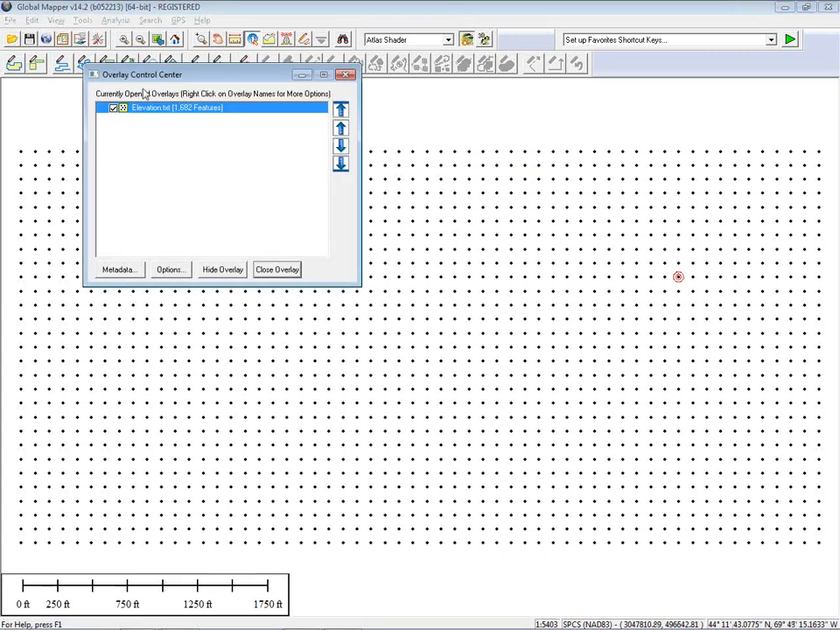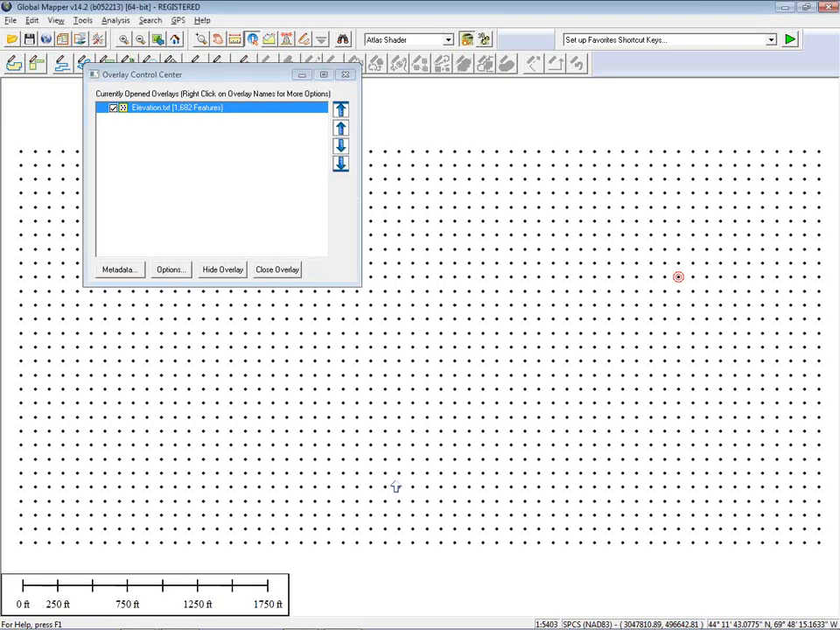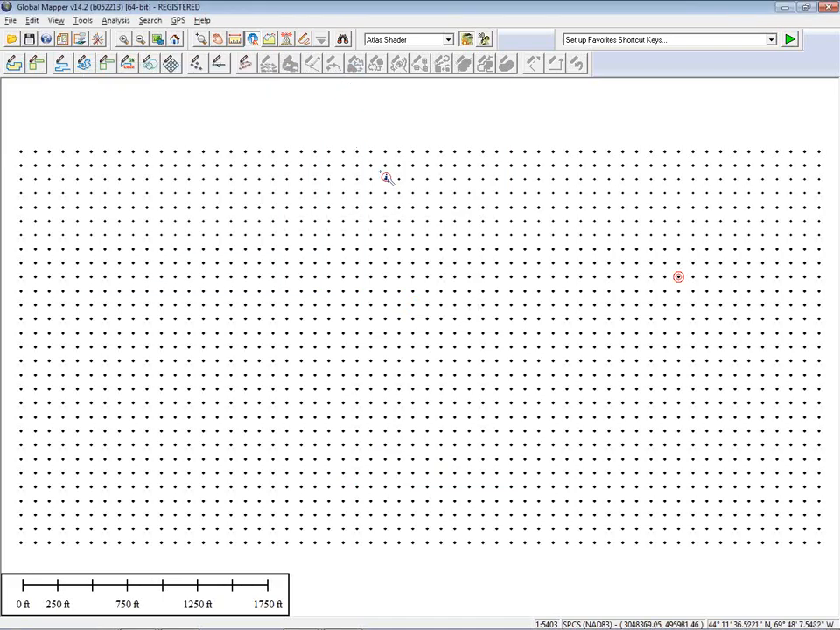Now, as I've mentioned previously, if you have a similar text file but the elevation value is not the third column, you can select the layer that you've imported, select the options button, and choose to get your elevation from a specified attribute value. So that might be the fifth or sixth or eighth column of data that you've imported. In my case, I've already pre-selected that. It's using the default, so we're OK.